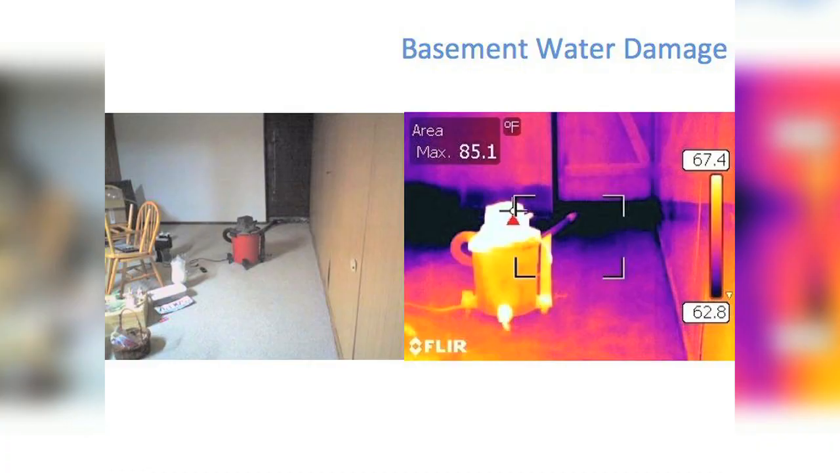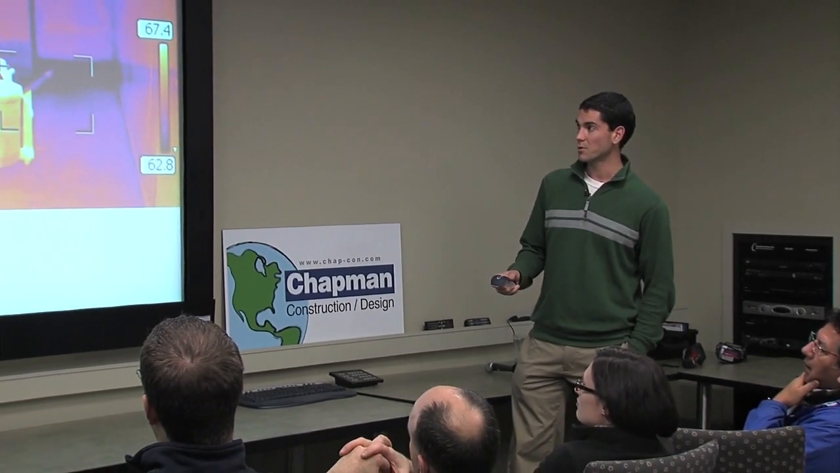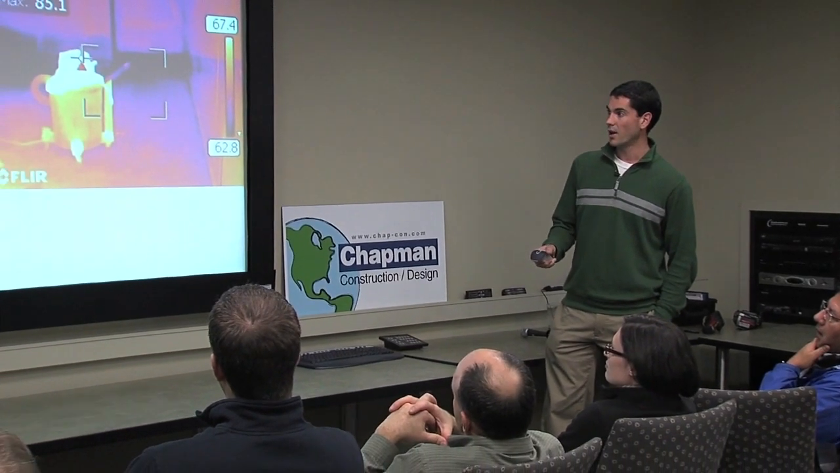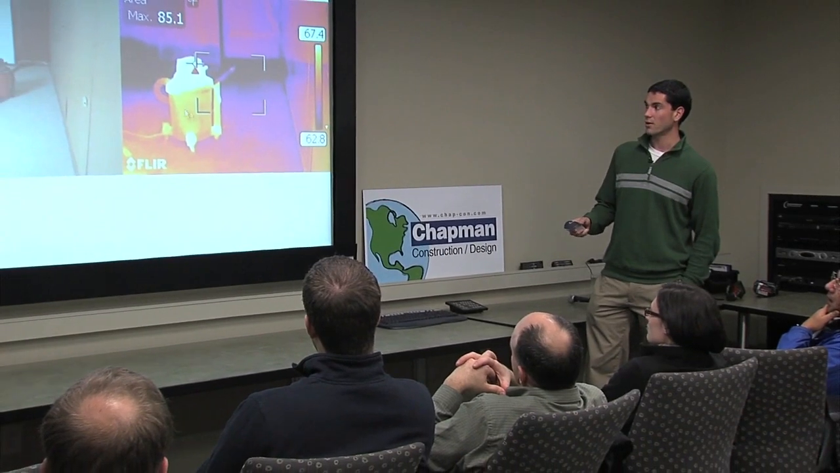And then internal, so if you have plumbing leaks, something like that, or water's just running in because you didn't clean your gutters, you can pick that up with infrared as well. So in this case, visually you can't see anything, but in infrared we see those darker areas, and this is where all the moisture has run through, as far as all the dark areas there.